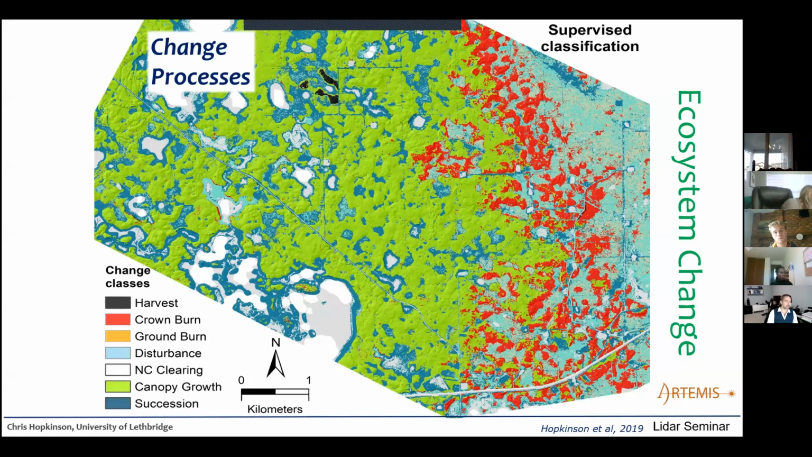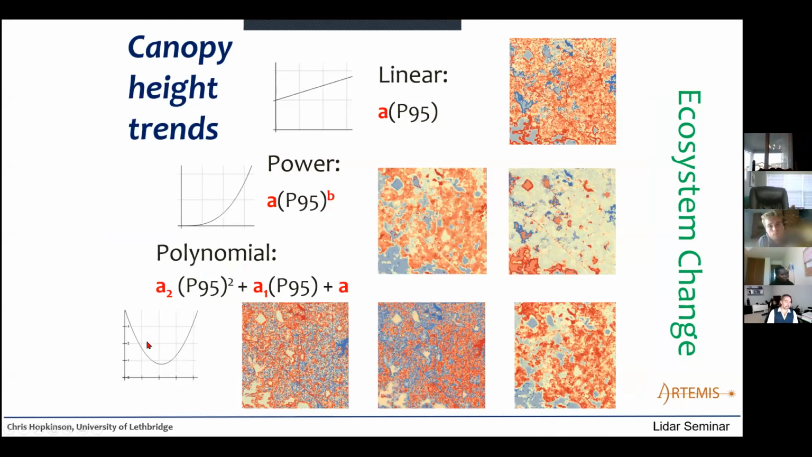From that trend analysis, we can then do a supervised classification of these different types of change or disturbance. Just to illustrate what the trend analysis looks like, here we can extract different linear, power function, or polynomial changes for each one of those pixels through time.